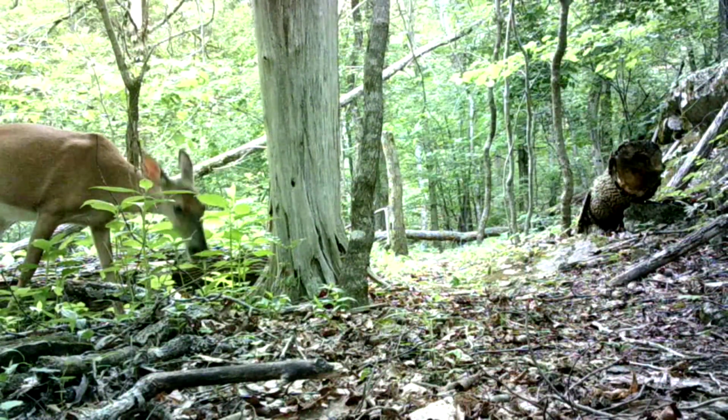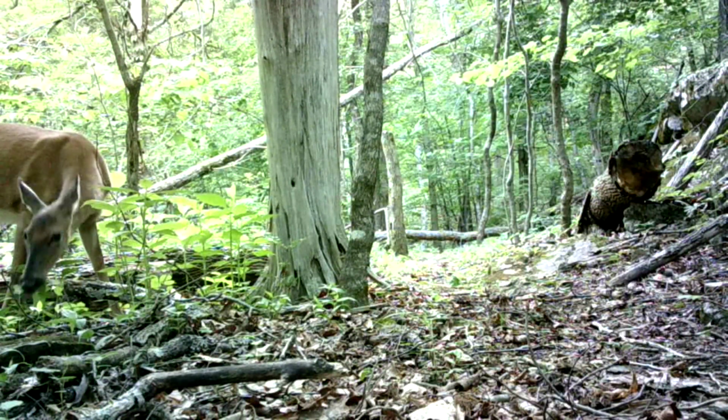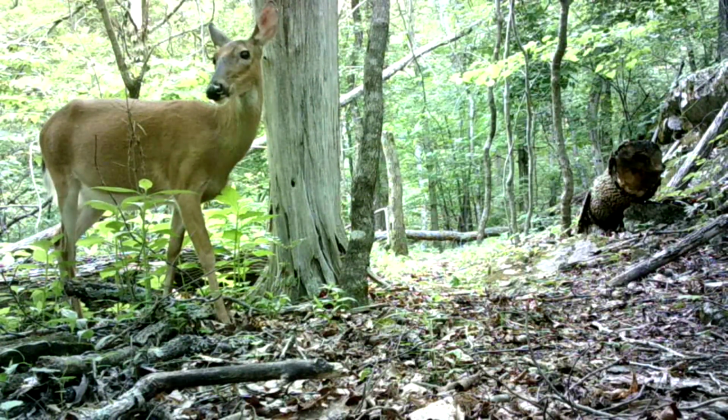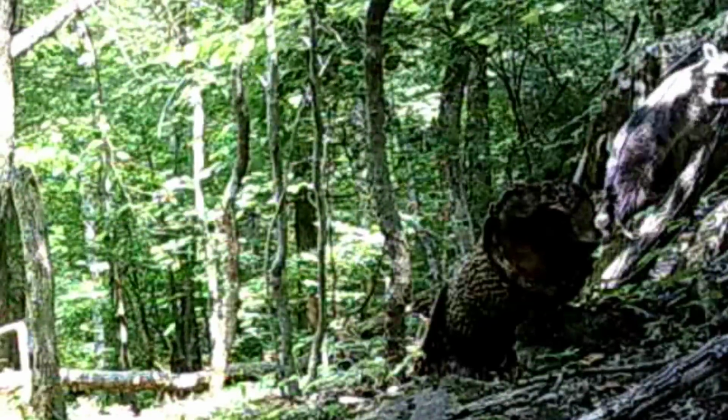We'll start out on the ridge top here. You can see these does. There ain't many of them moving around. These are heavy too, you can see them. Look how heavy she is. Now this is last week's pictures that you're seeing, so they probably dropped them by now.